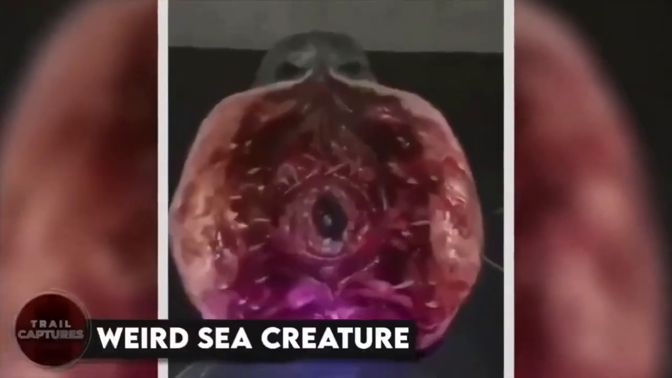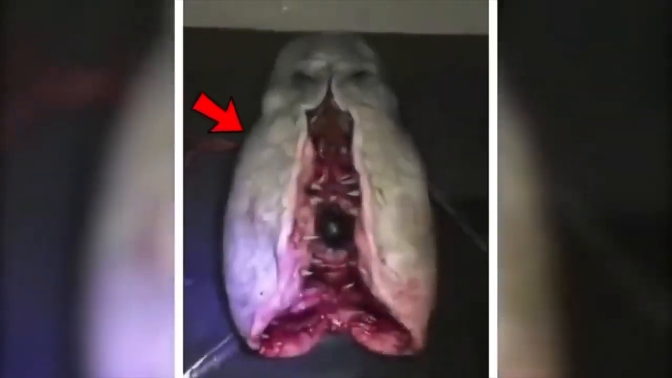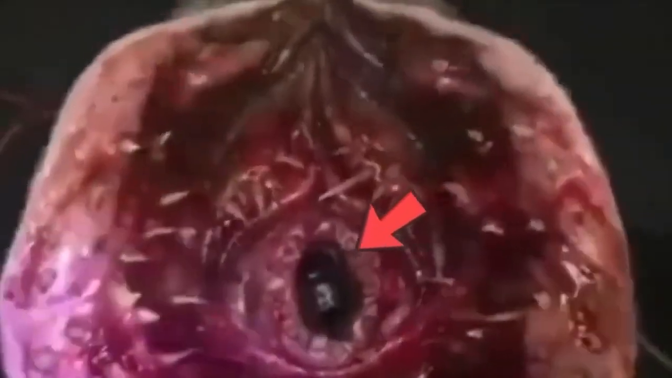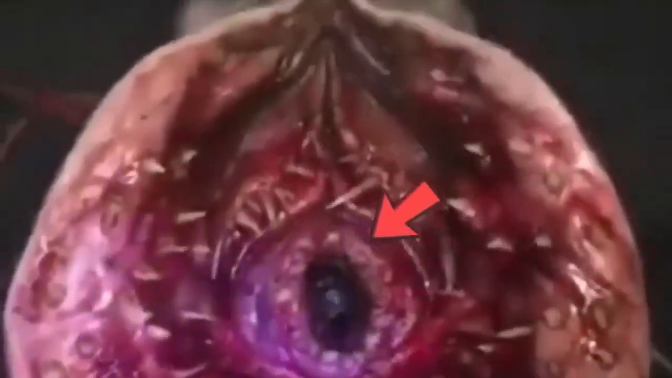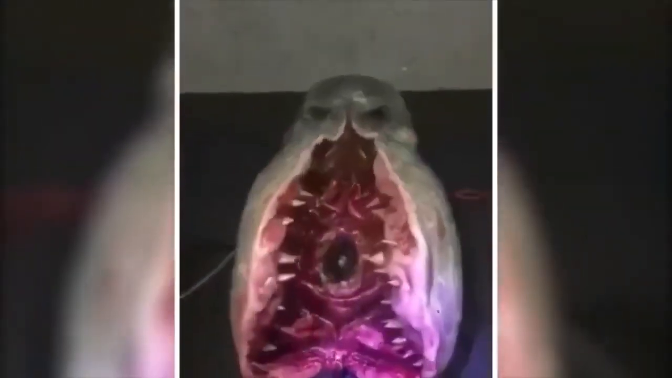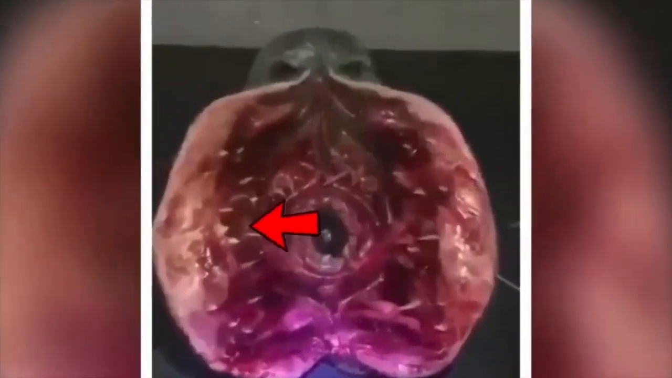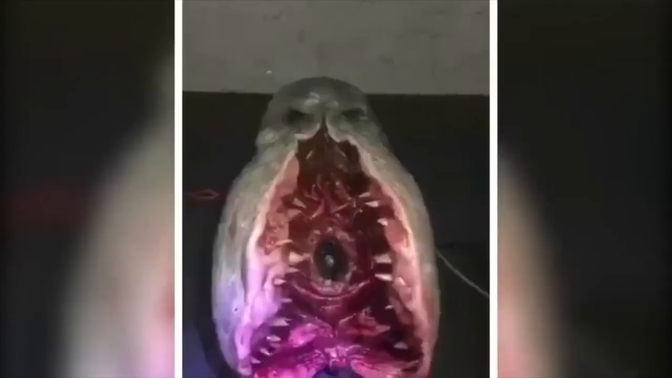Weird sea creatures. A few years ago, there was a video that became really popular online. It showed a strange sea creature that some people had caught and filmed. A lot of folks believe it's the real deal and pretty creepy too. The creature looks a bit like a sea hare, but with some serious sharp teeth inside its mouth. Honestly, I don't know what it was up to, but it definitely gave me the heebie-jeebies.